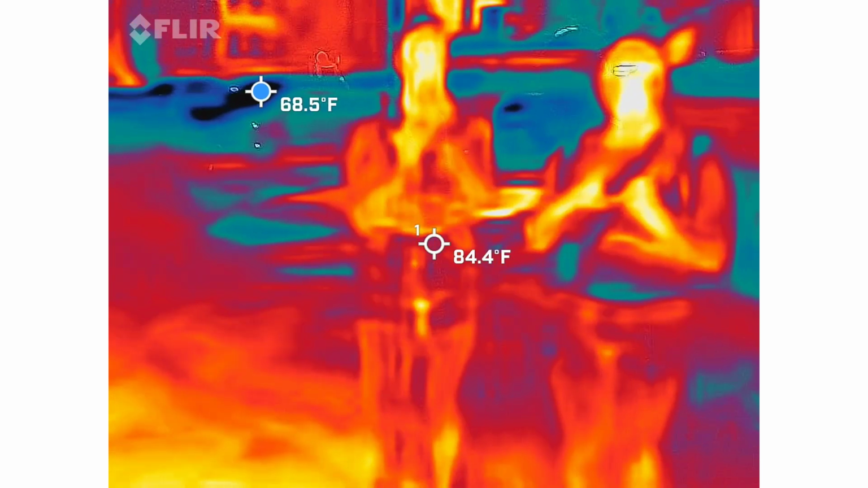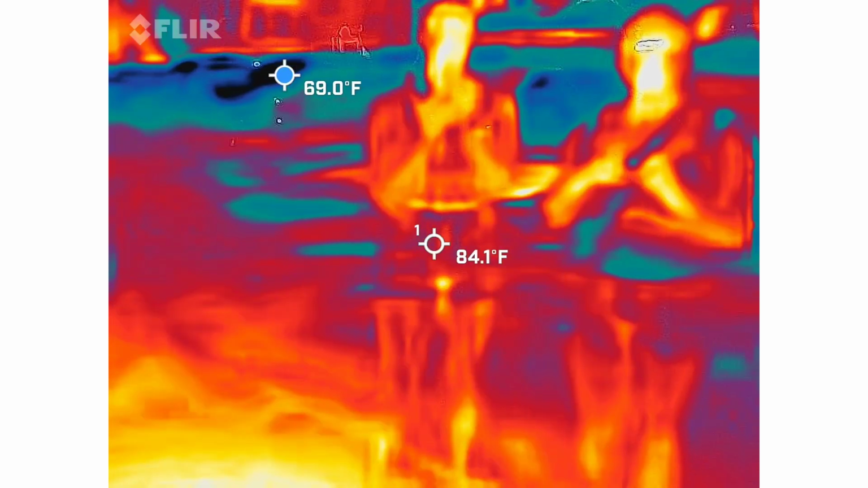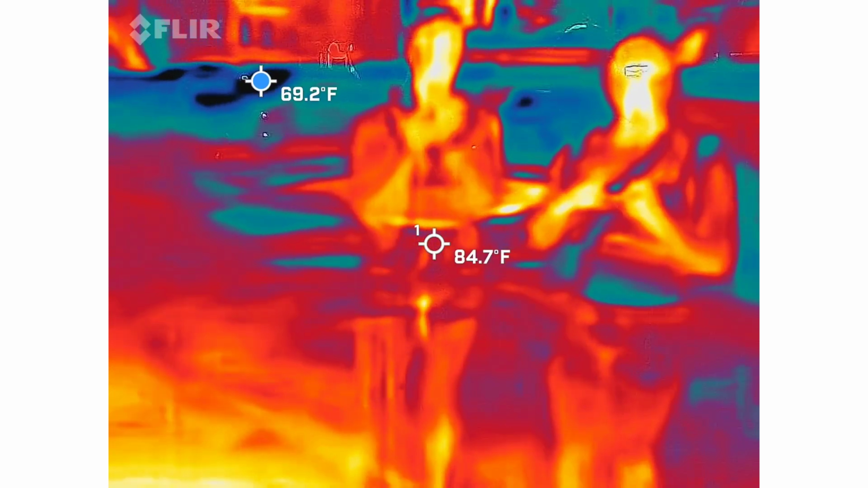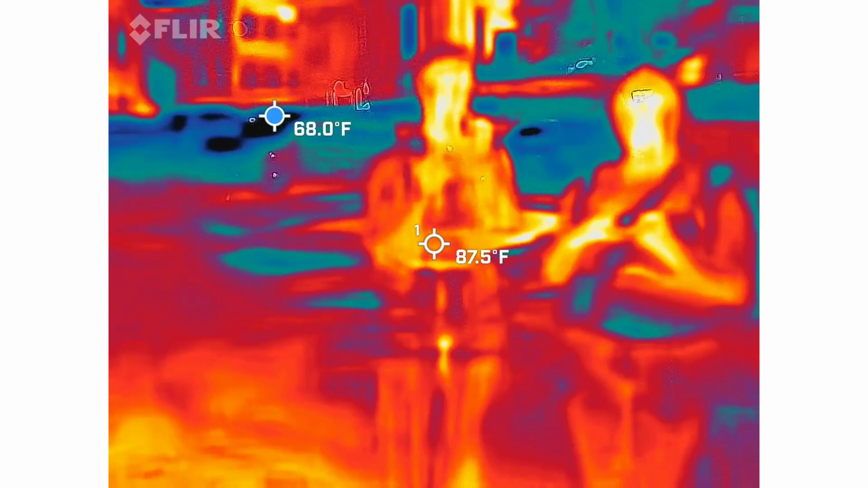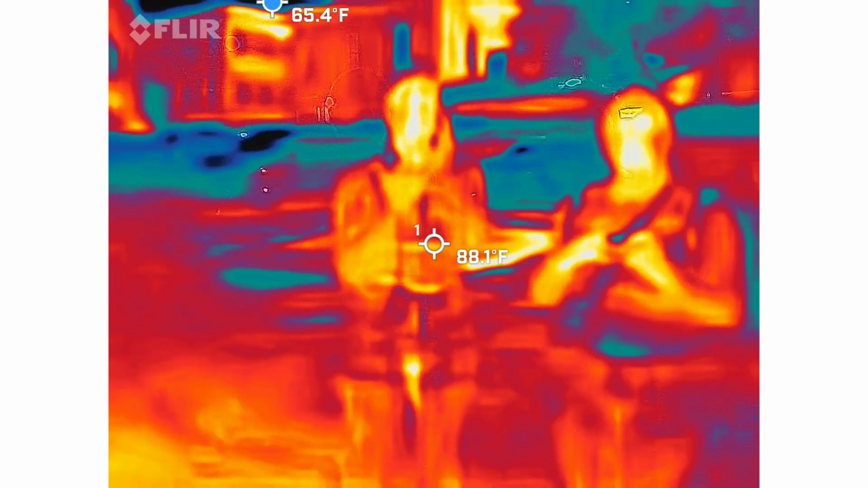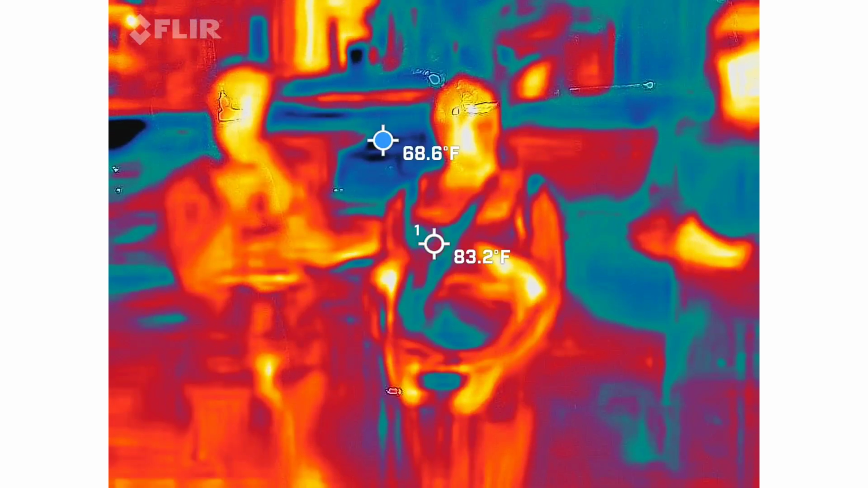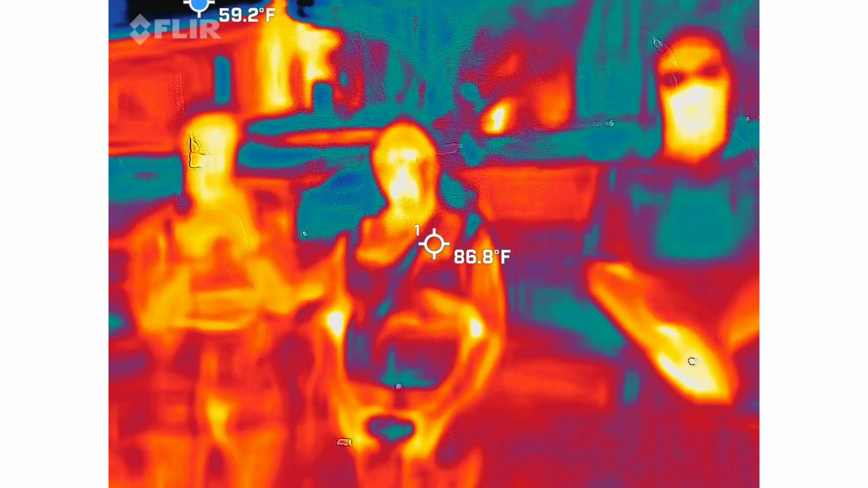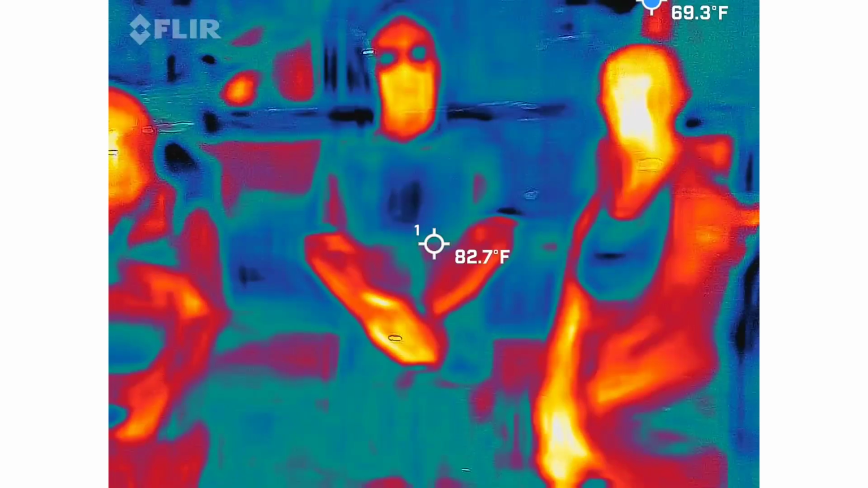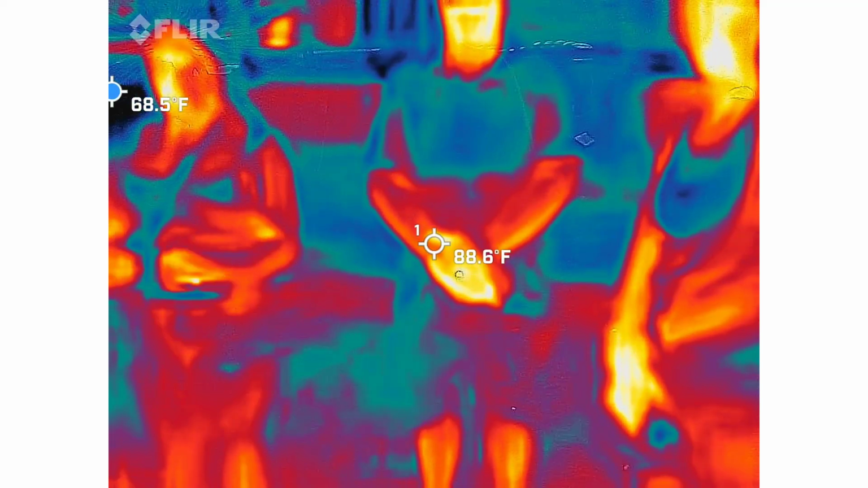What's interesting is everybody here has been mostly reading in the 90s until now. She's in the 80s. It's on the top of her shorts, so go up a little bit. She should be in the 90s now. Still in the mid to upper 80s. Get a read from both of them. She's got a little more white to her face because she's warmer at this point. Let's get a few minutes of footage as I go through the answers and see if anything's actually going on.